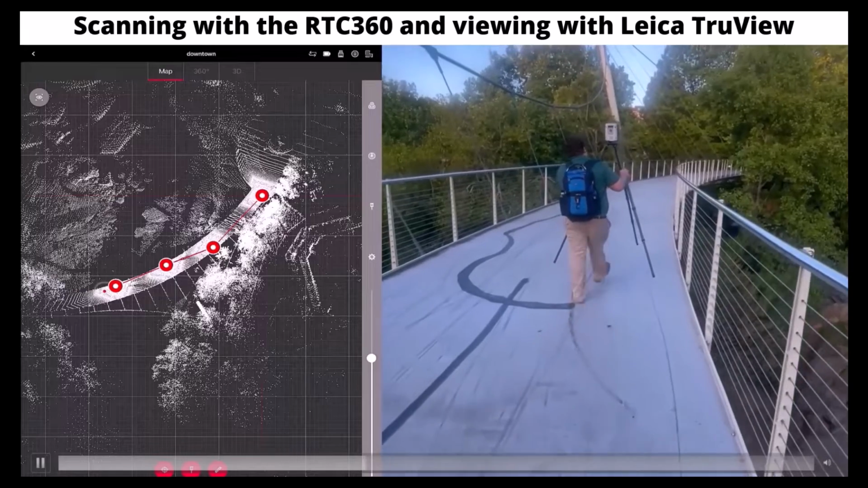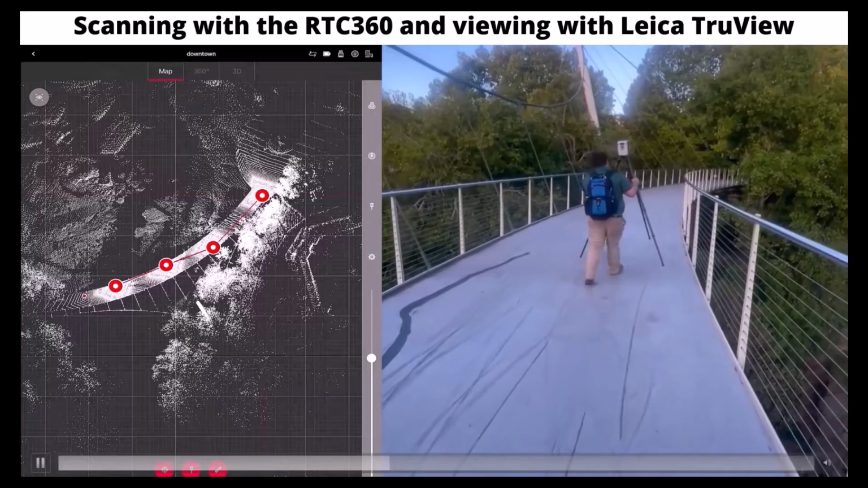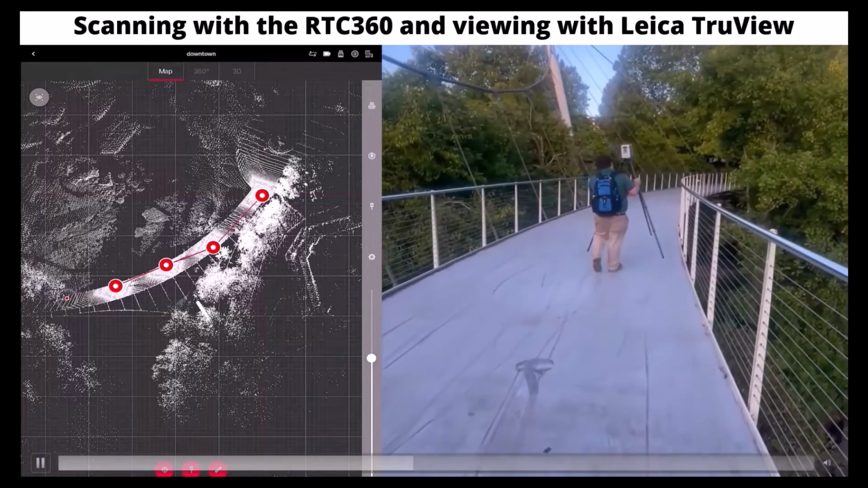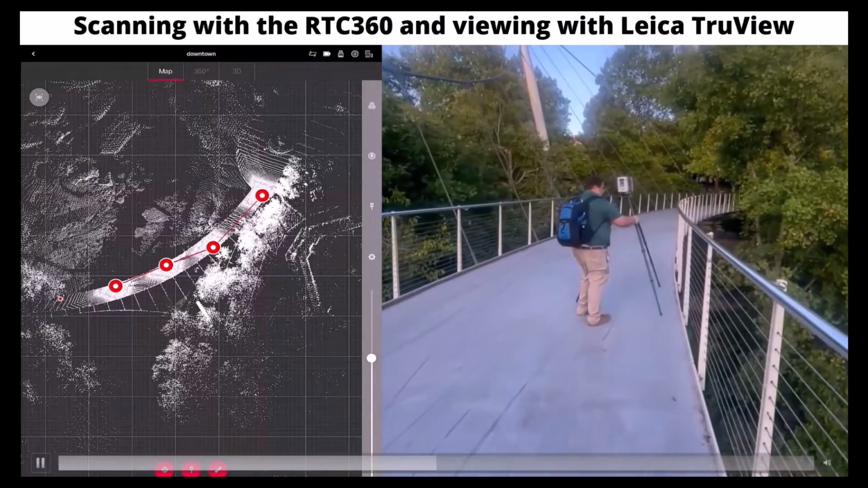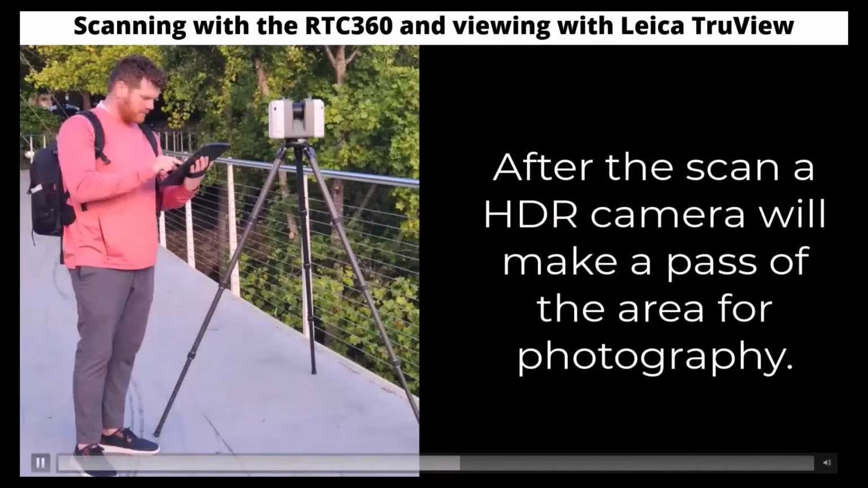After a scan, it will take photography with its 36 megapixel camera. It captures HDR photography and stitches each point of measurement with a color, creating an amazing point cloud. As you can see here, the 360 photography can be viewed later.